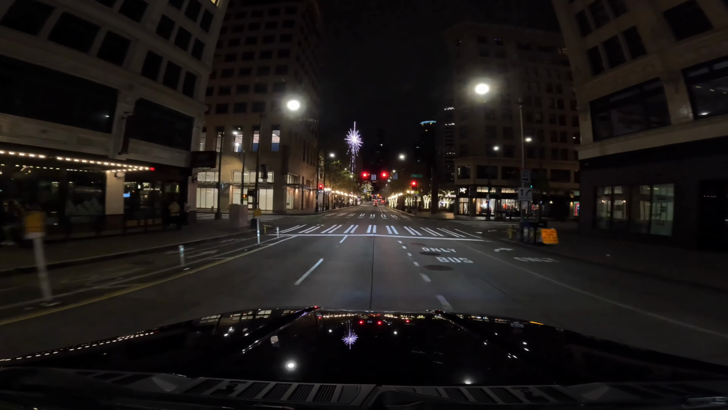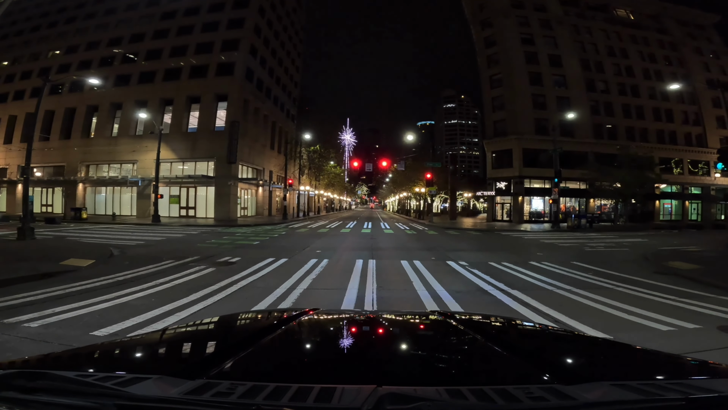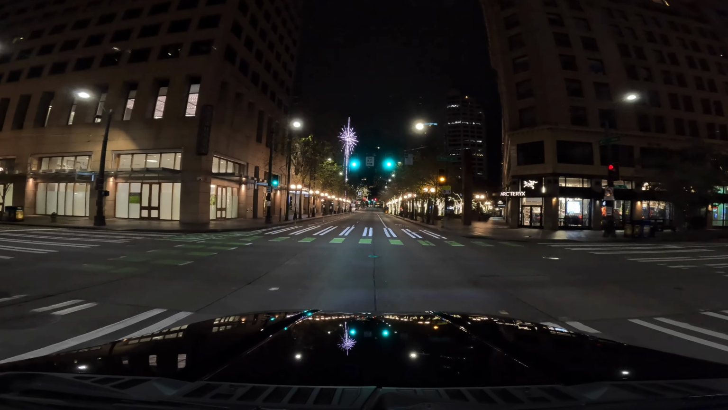So we're coming into Westlake. This is another area where, just driving around, you're seeing pockets of people everywhere, and you look over, you see a lighter flash, you see tinfoil, and you see stuff. It's an open drug market, and it's really frustrating because the police can't arrest them for doing that anymore.